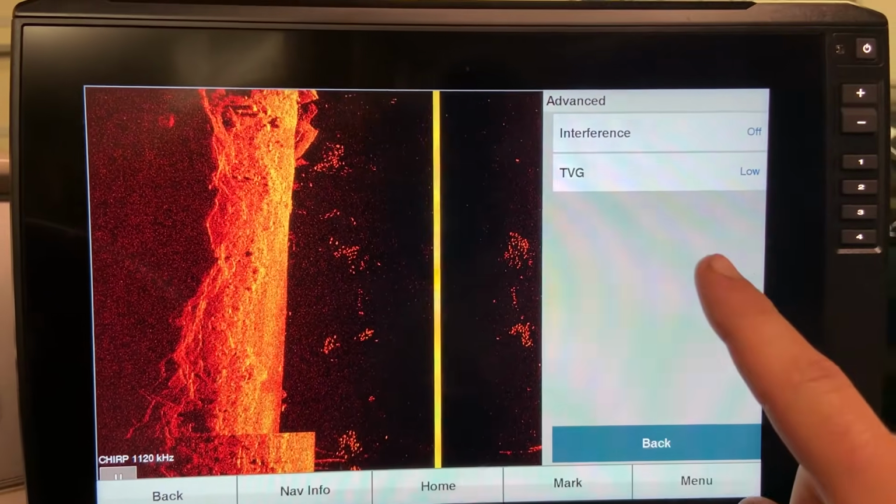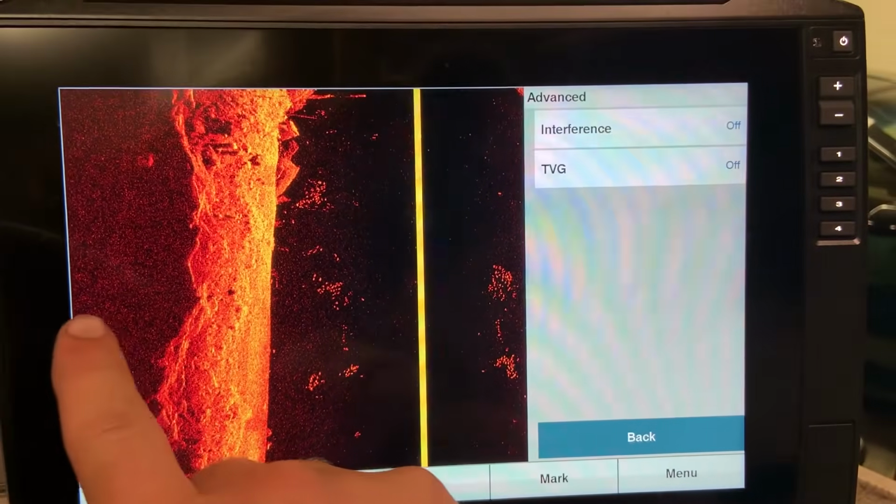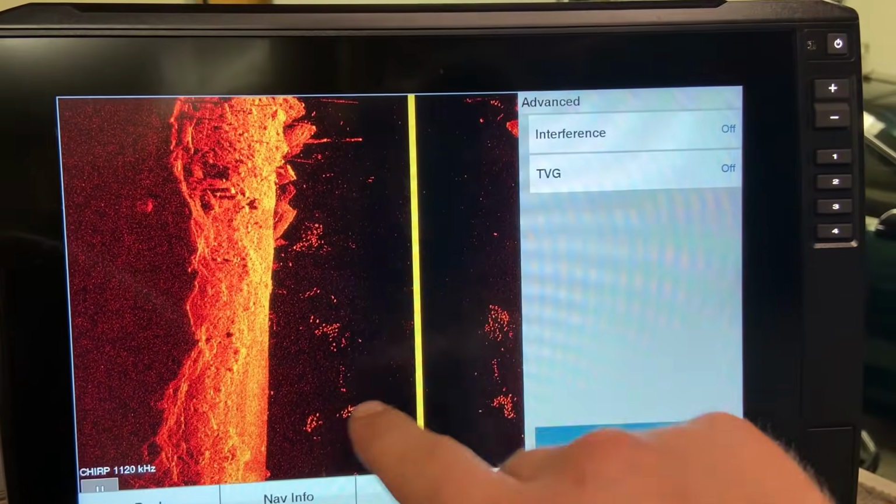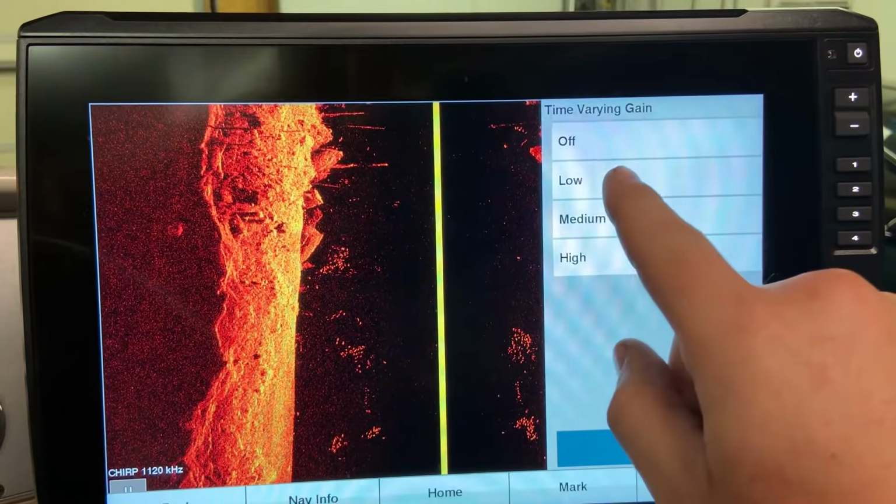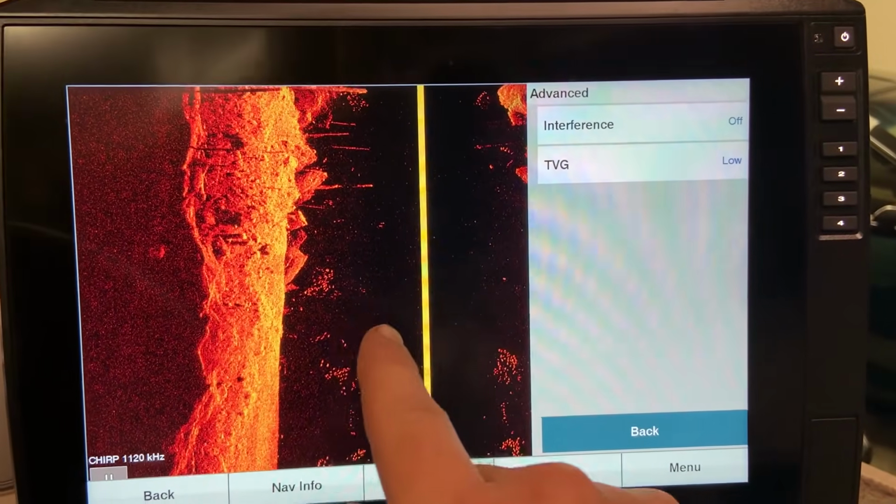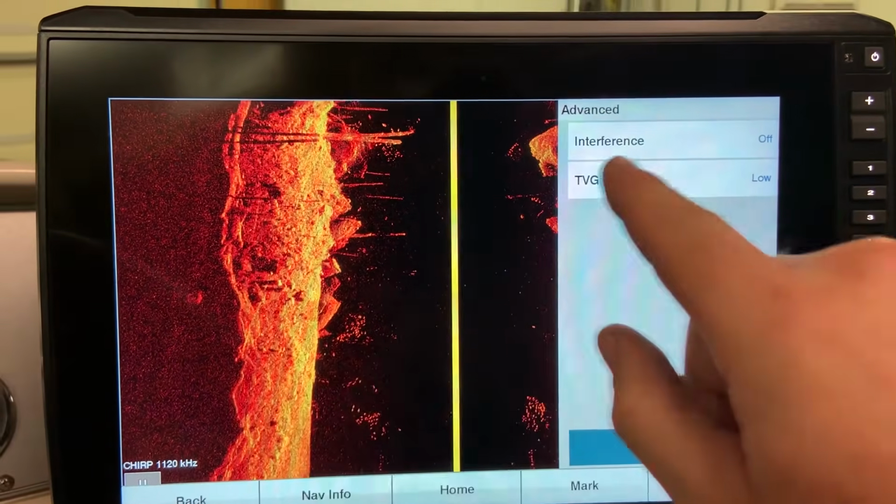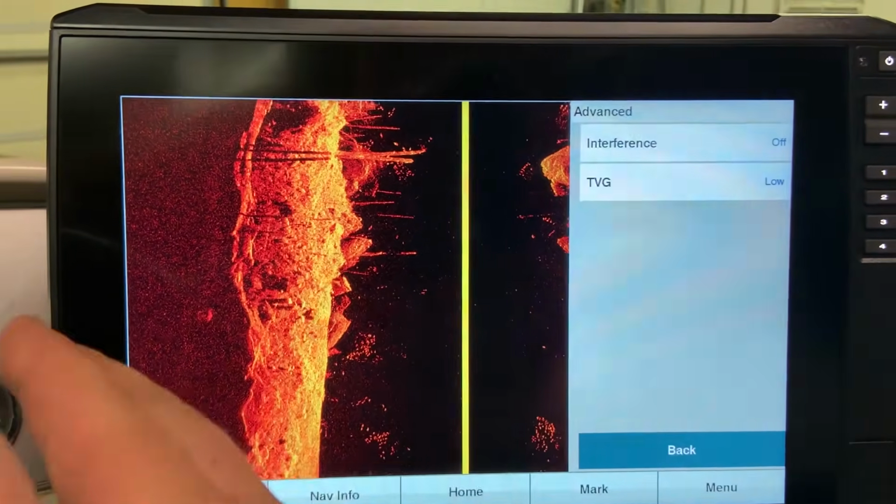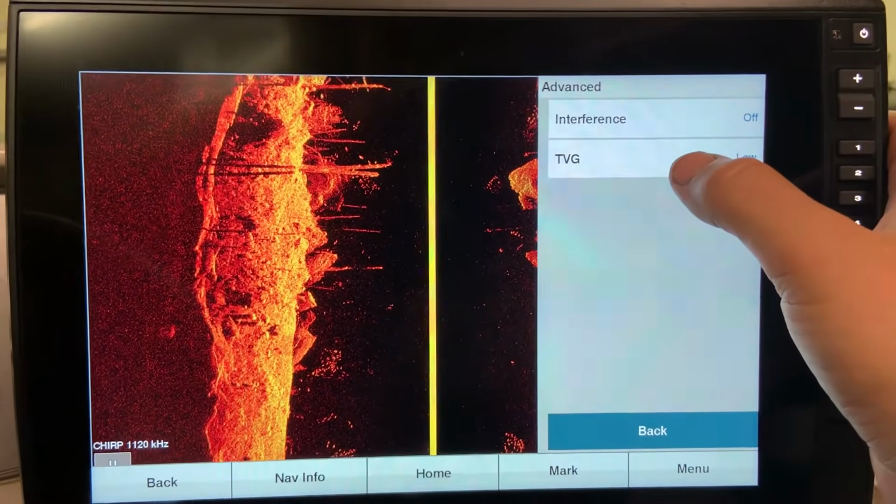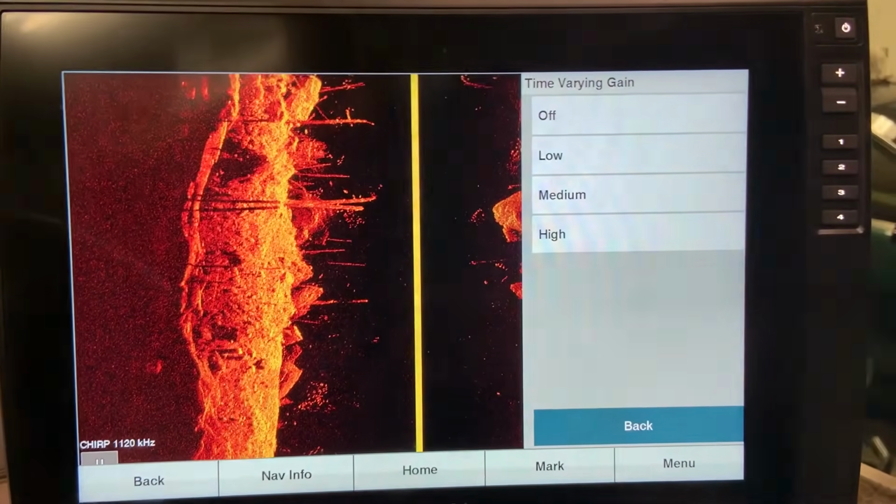Now with TVG, if you turn this off, your water column and everything else is going to get brighter, but you're going to have some more clutter in your water column. If you turn it to low, it's going to get just a shade darker. Your water column is going to clear up a little bit, and so will your bottom, and as you go up it'll get darker and darker, so keep that in mind. 99% of the time for the water that I fish, TVG is set on low. I set it and forget about it.